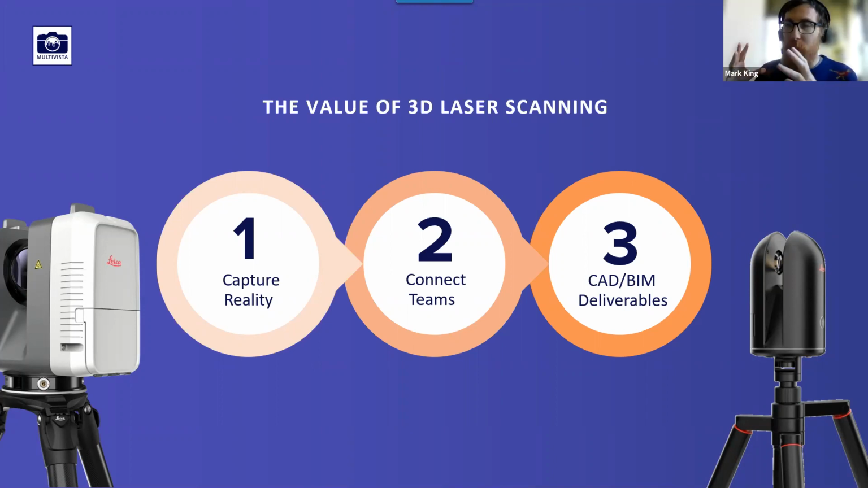AJ showed you how we can connect teams, whether by web, where you can actually start looking at the data, interacting with the data, and understanding what you have, or dealing with the point cloud itself. And then I talked about the fact that we can take those point clouds and start plugging them into Revit and AutoCAD and other 3D packages and start to create deliverables like CAD and BIM on the back end of it.